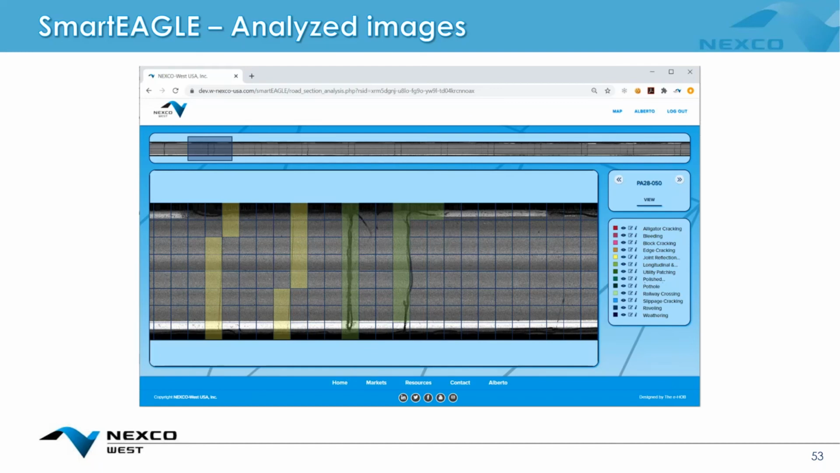And because the analysis is done online, you get the results of the analysis as they are done. It's live. So for example, if we took 10,000 miles of roadway data and our analysts were going through the data, they may generate 1,000 per week, or whatever the value is.